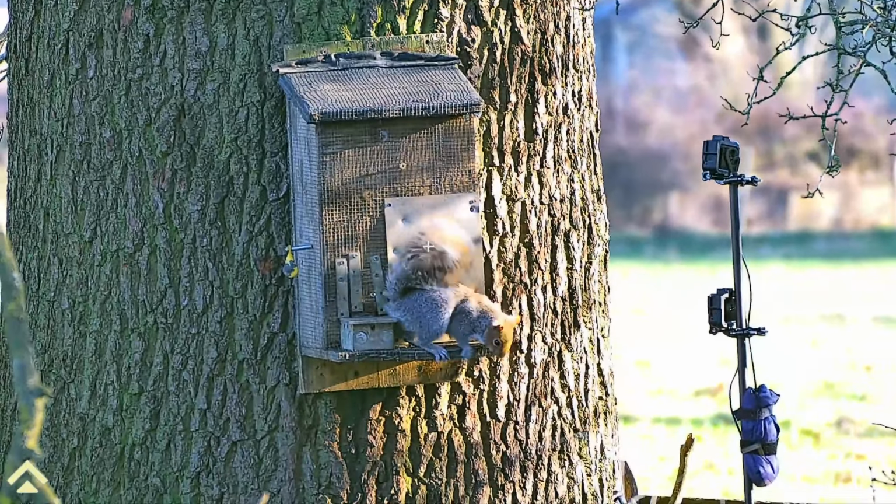The first grey arrived just before 10 to 8, and it was 11:33, nearly 4 hours later, before the second one decided to tip up.